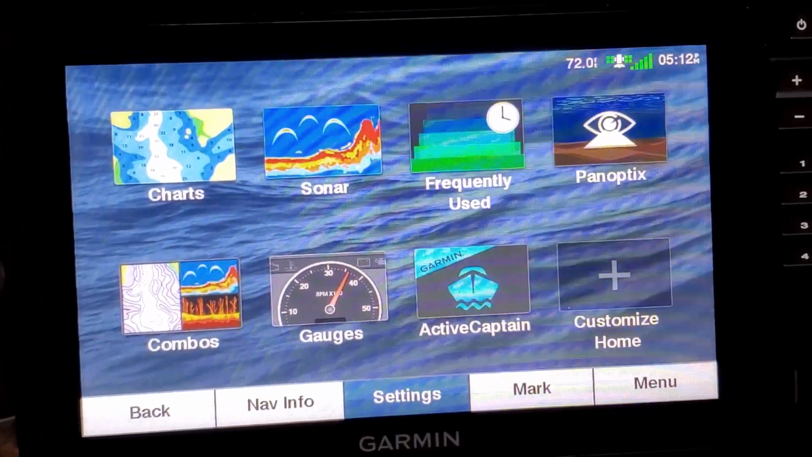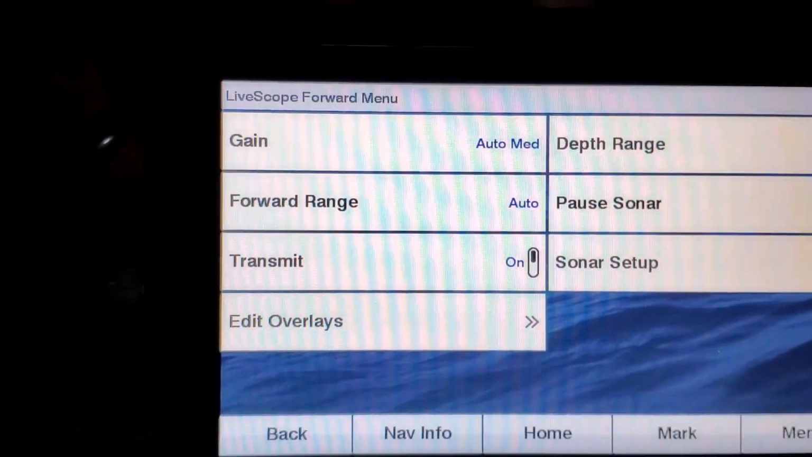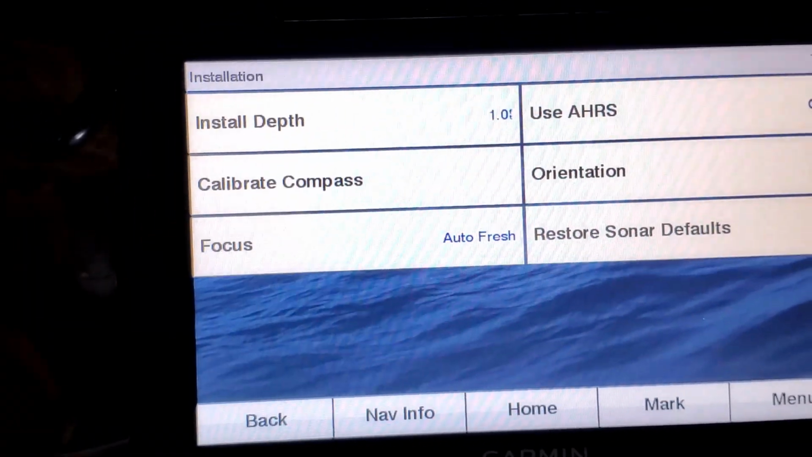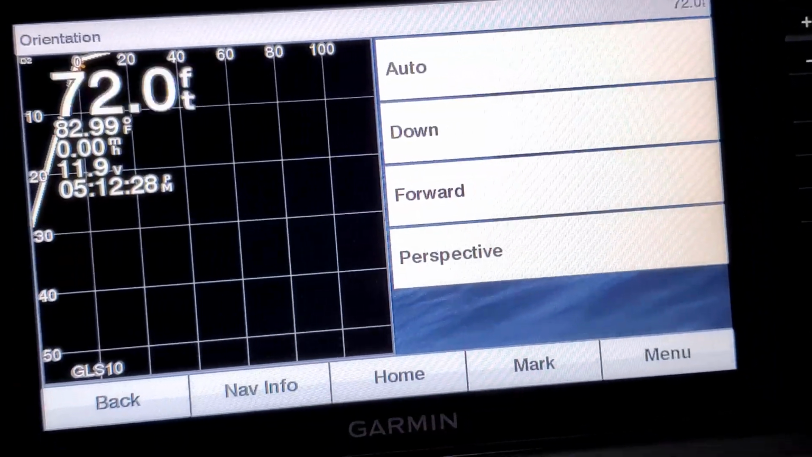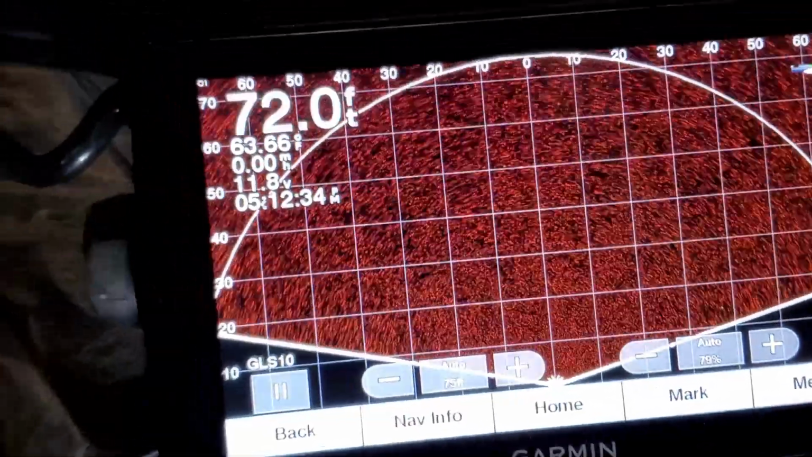Now we're going to check our Panoptix. So select Panoptix. Then we're going to click menu, Sonar setup, installation, and then the orientation is what we want there. Set to auto. We're going to select the perspective mode, and then there you go. Success.